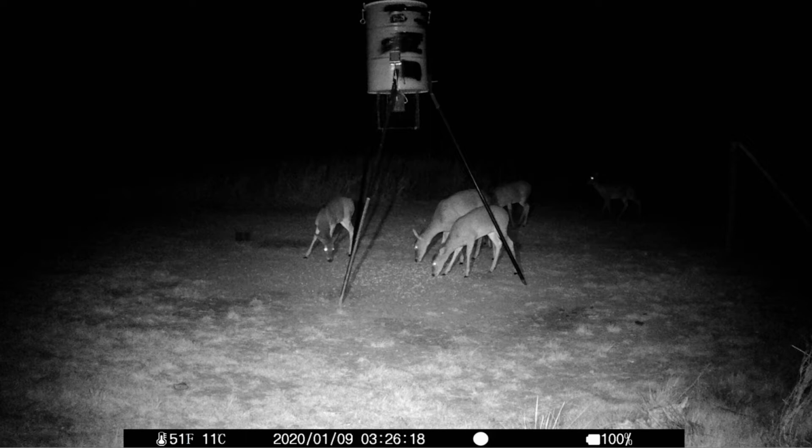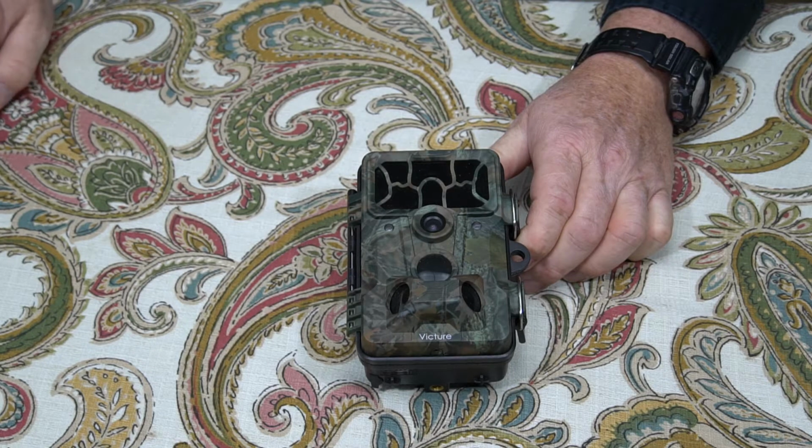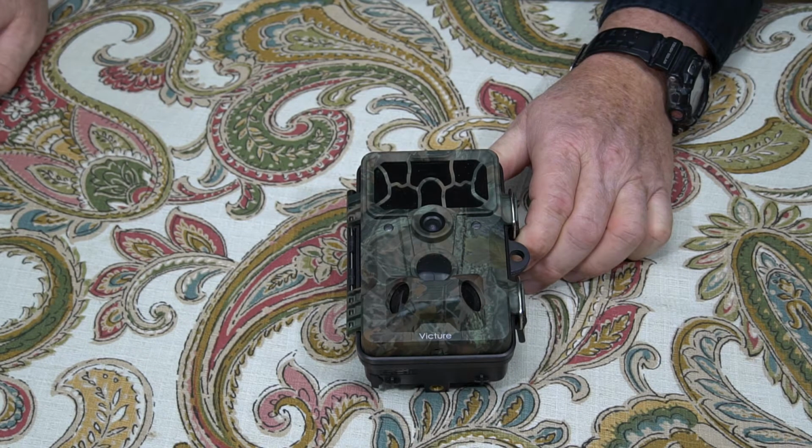A lot of the cameras I've been testing have struggled to get really good quality nighttime images. This is not a bad image at all. The feeder looks defined, and the deer are not pixelated. So that's a pretty good image. Let's go ahead and go to the next one.